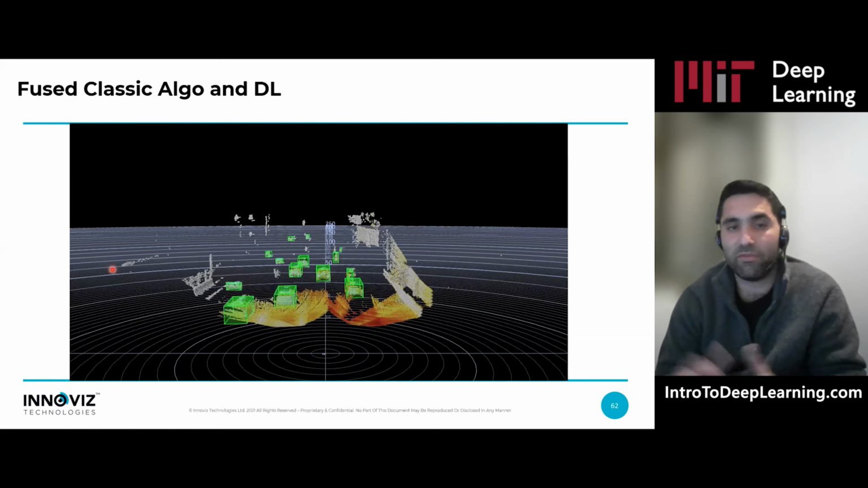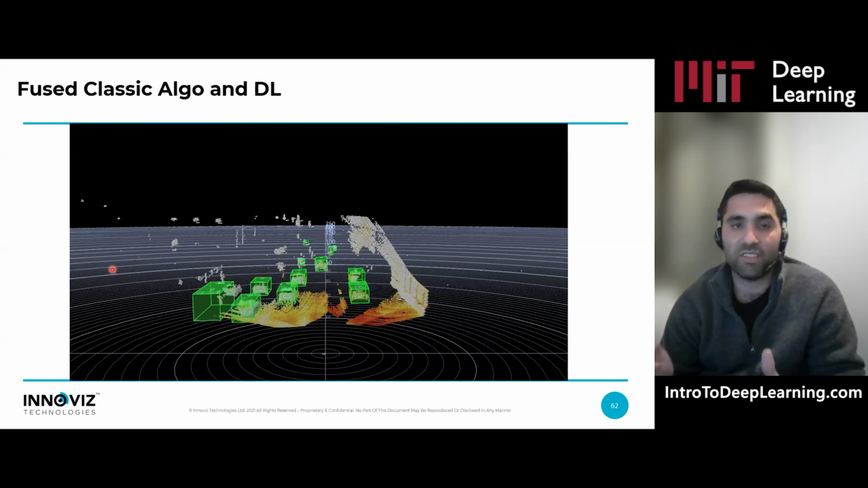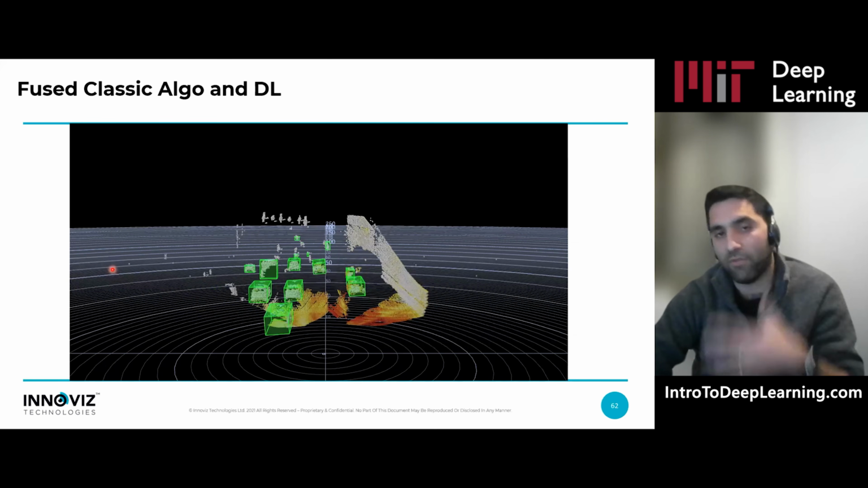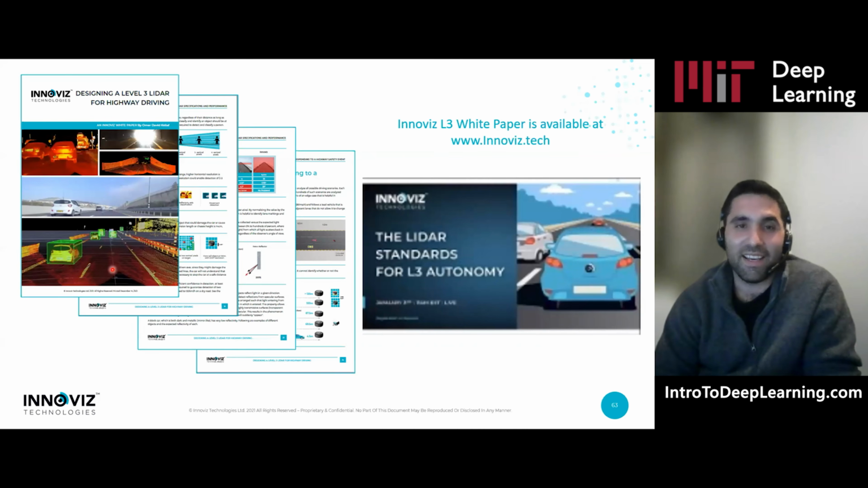You can get the best from everything. You have classes, you have bounding boxes which are pretty solid, and it's really helpful for the upper layers of the stack. So I know I moved fast because I didn't have much time, but this is it.